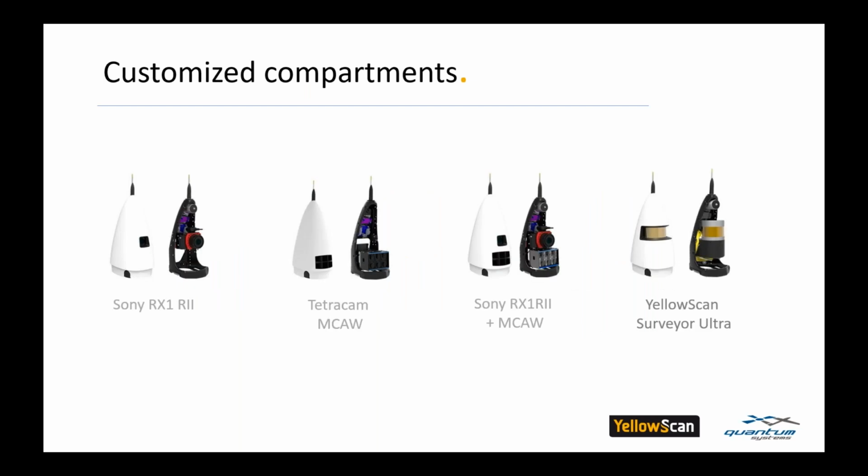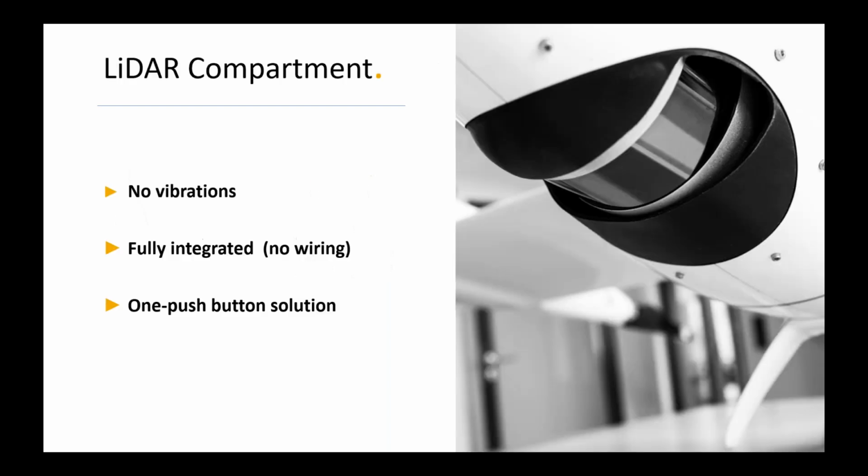The standard payload compartments range from RGB cameras to multispectral sensors to technically perfect integration of the YellowScan Surveyor Ultra. The sophisticated integration prevents vibrations, and there are no cable connections to the UAV. All you need is the yellow button to start and stop the recording before and after the flight.